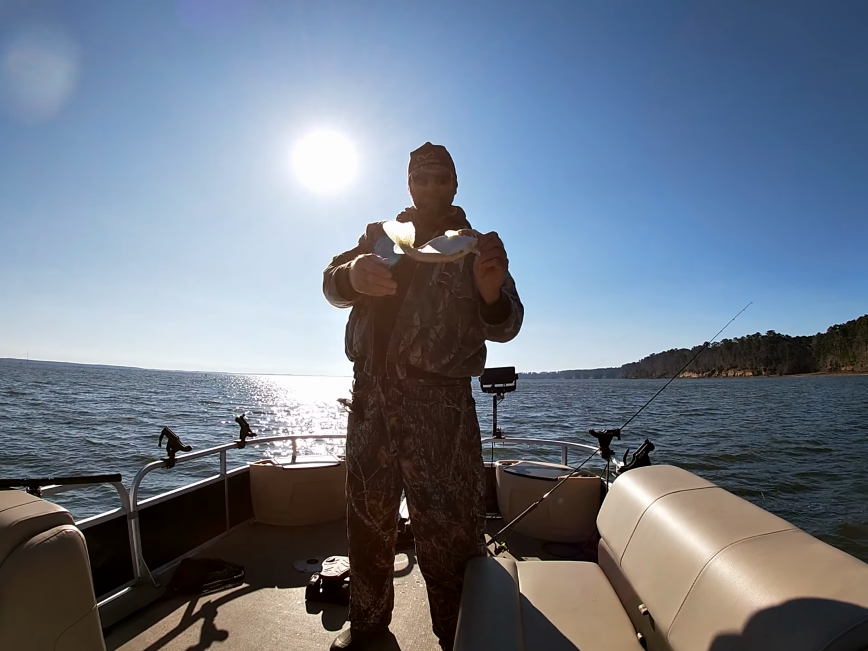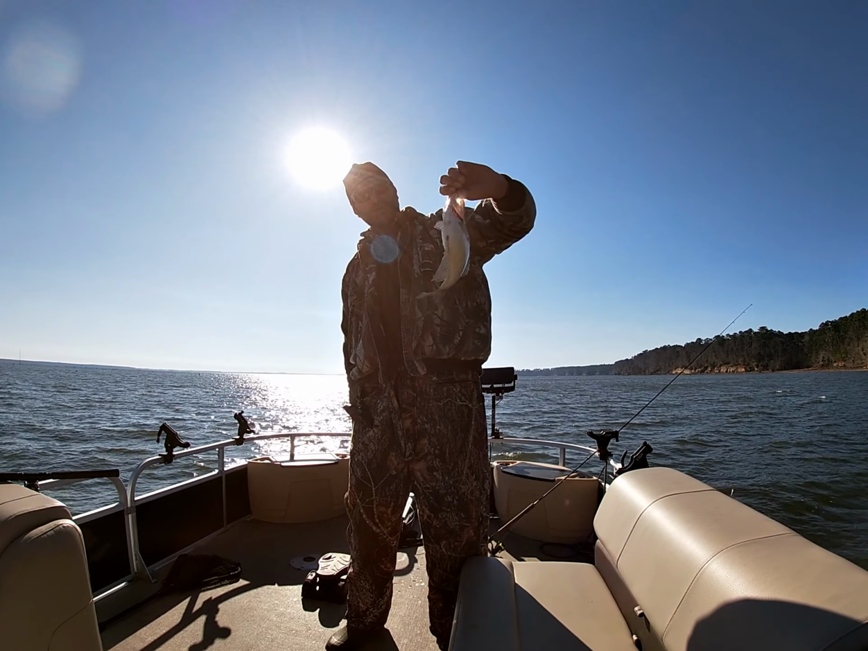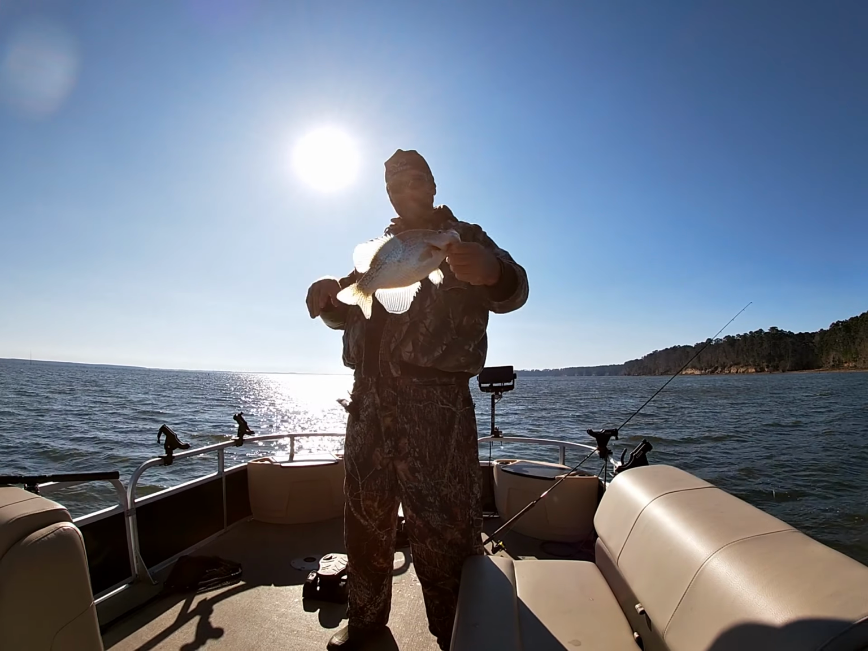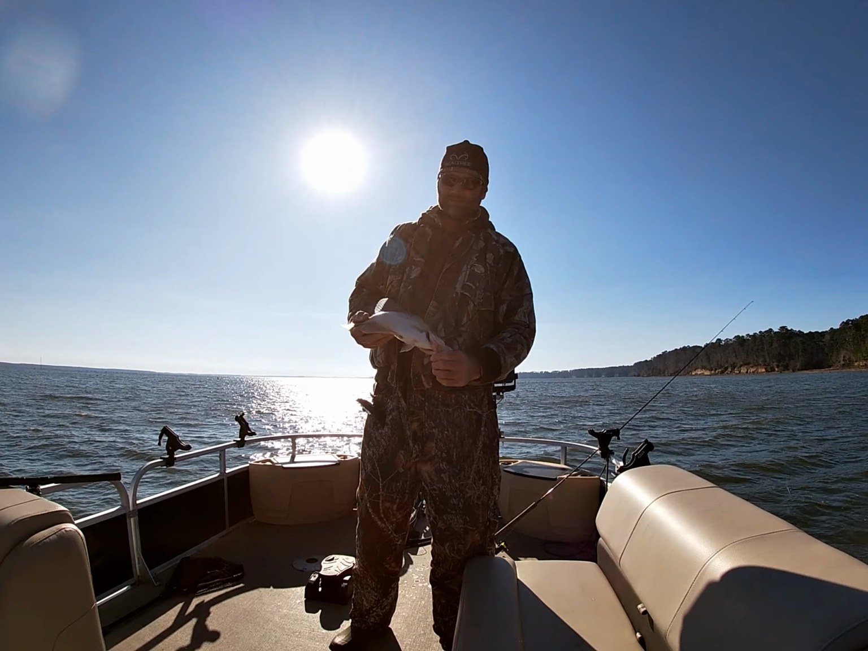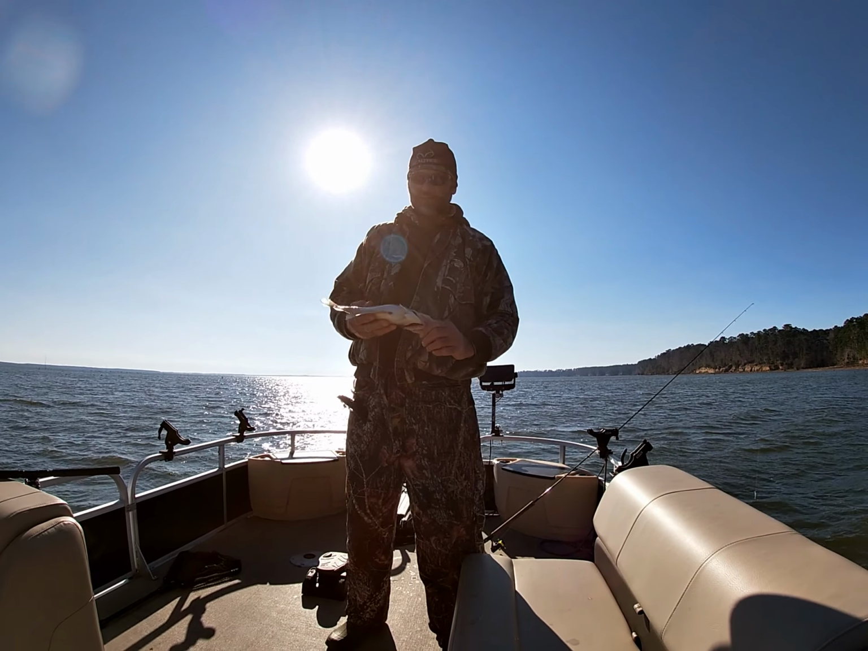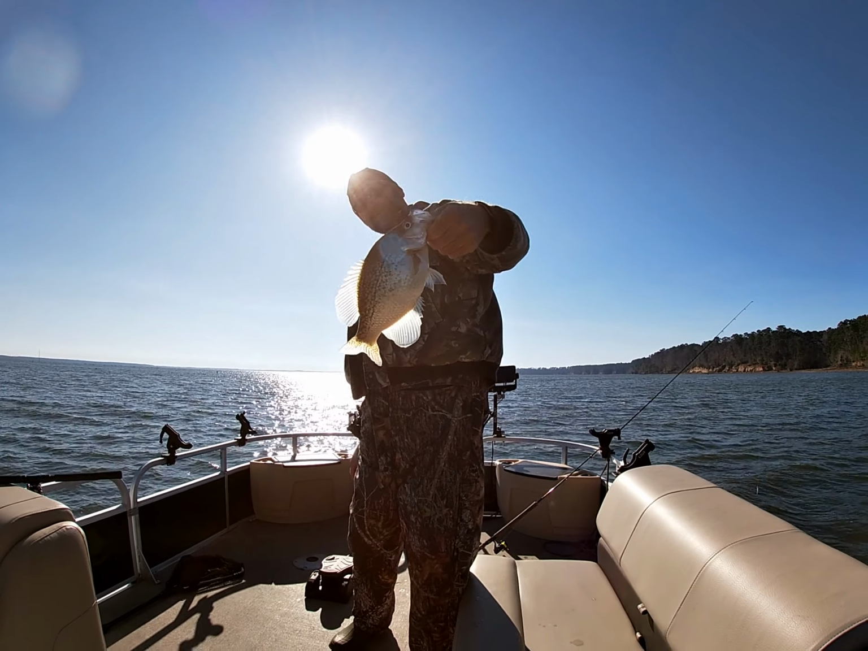We got a pretty good little school of them here. So far, we've caught 2, all females. Again, fat, full of egg. Scott's got black and chartreuse, not getting bites. He's going to try to change to a blue ice. That's the only thing I'm getting a bite on. So anyway, we're going to catch 4, 5, 6 of them right here and move on.